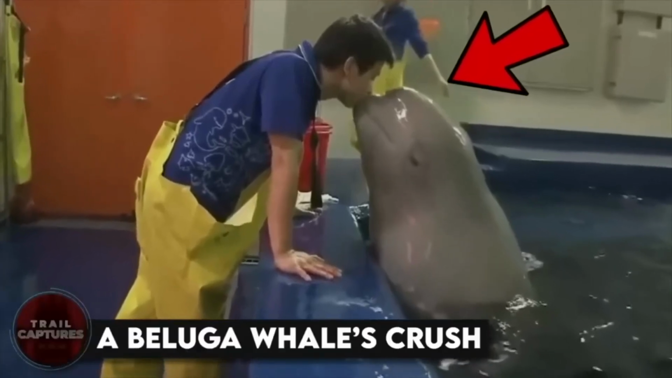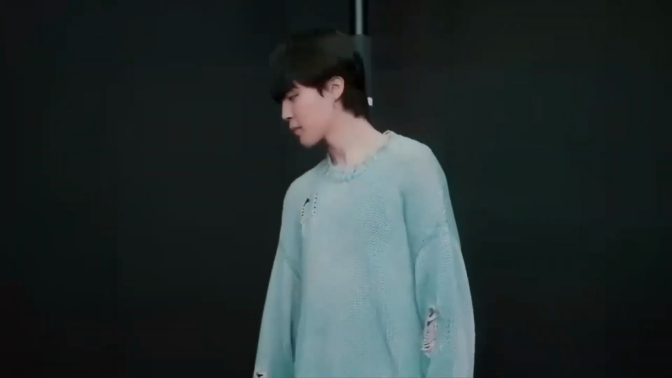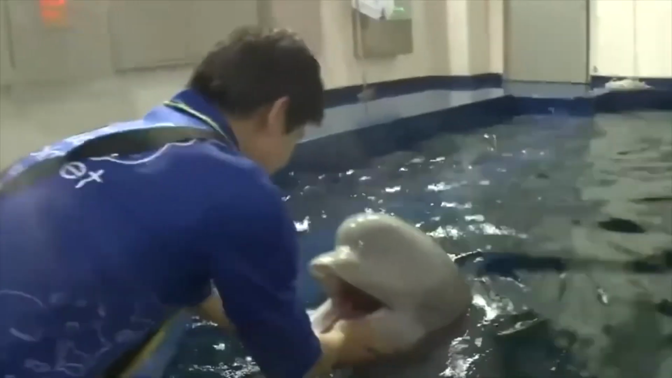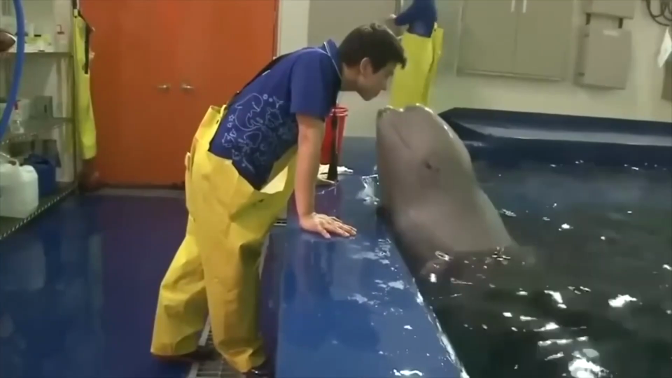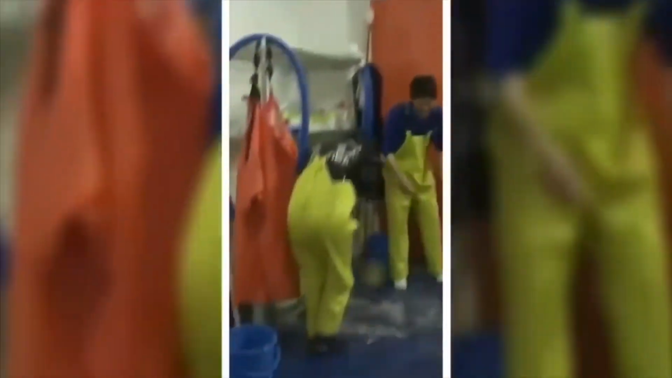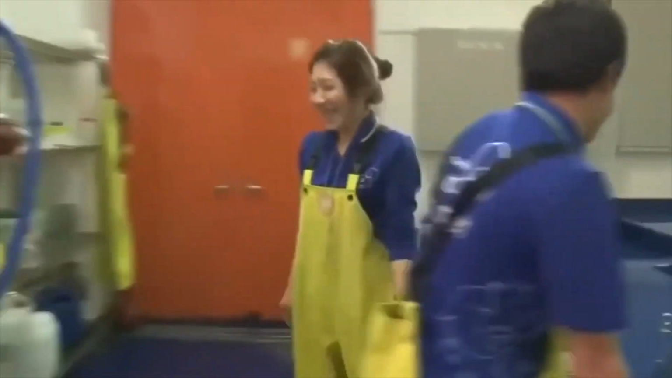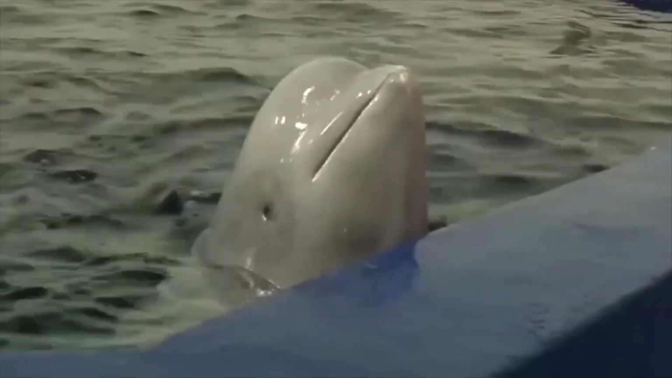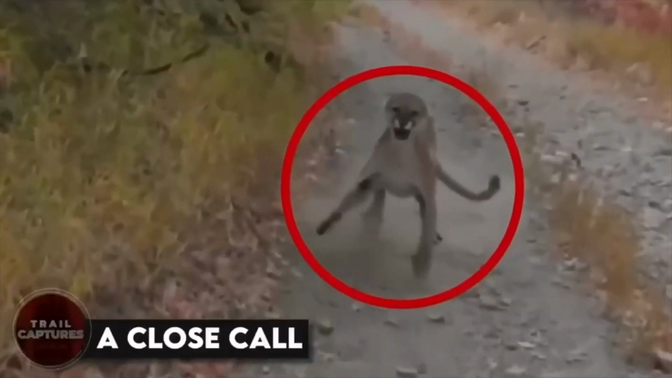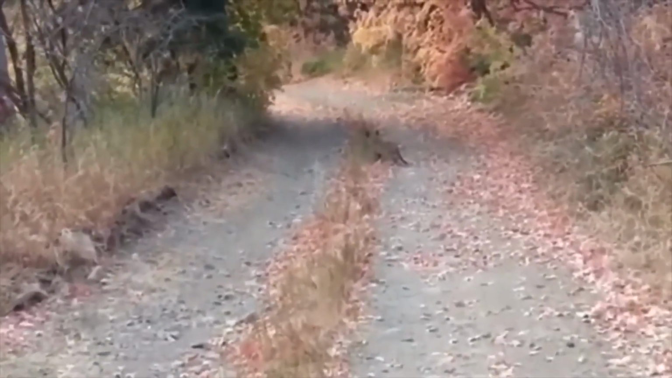A beluga whale's crush. If you think you're the only one crushing hard on all those Korean oppas, well, you're wrong, because it isn't just us humans, but these beluga whales too who love Korean men. This beluga whale has such a big crush on her trainer that it refuses to kiss anyone else but him, and waits all day for just him to come to her and play with her. The other two males have to be separated from her because they like her so much that she finds them annoying.